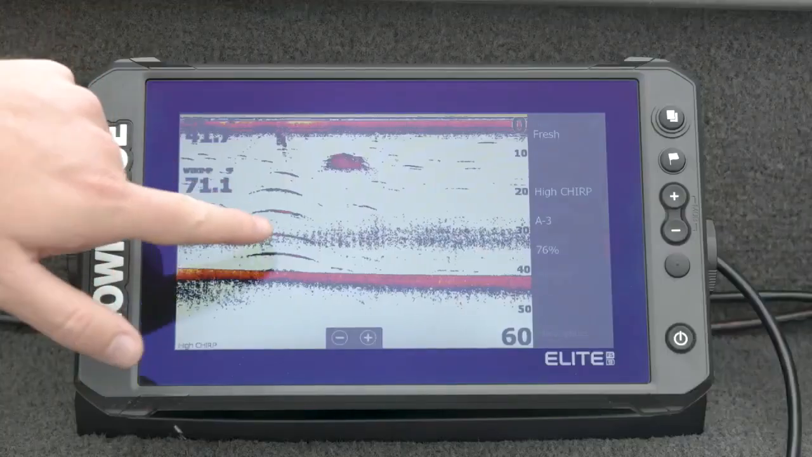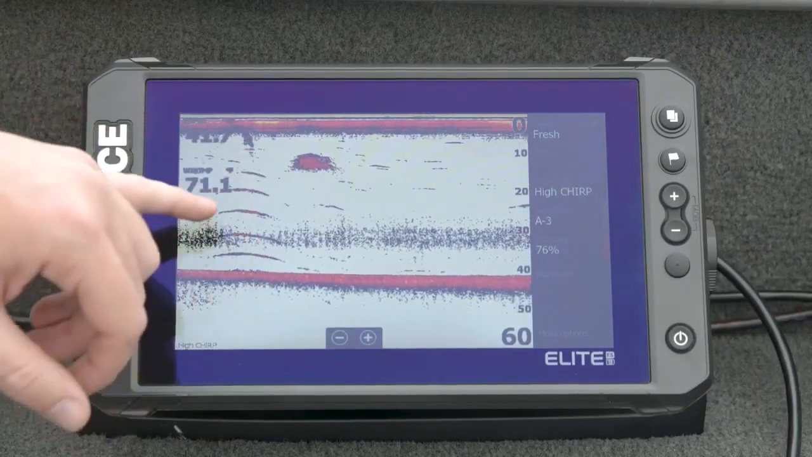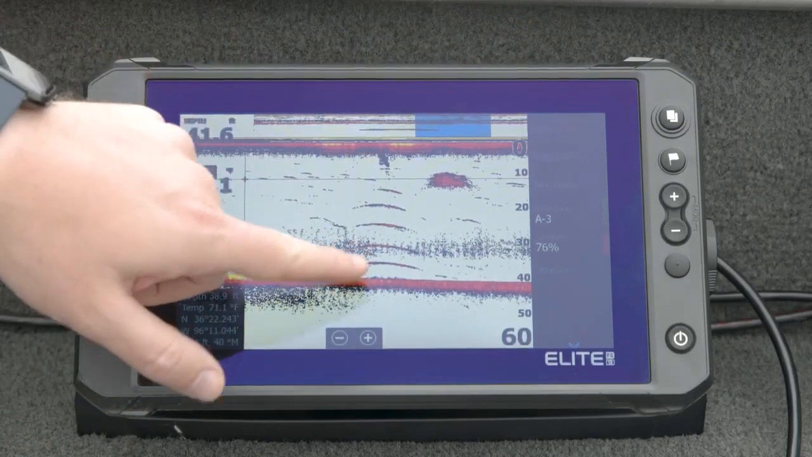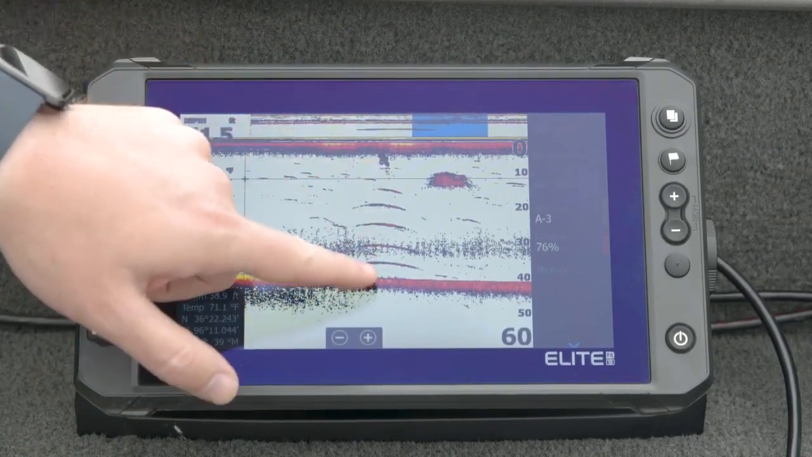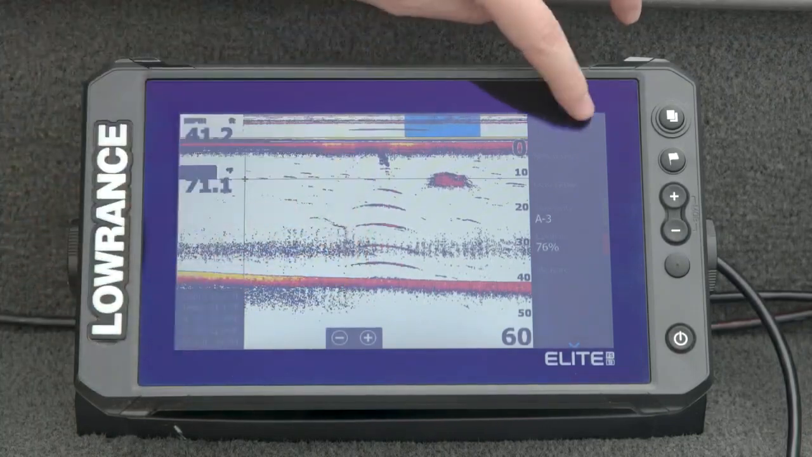But you can see, like Jeremiah was pointing out earlier, all these colors in here. You see the school of bait that's hanging out around them still there. And if we keep it on screen, back up a little bit, you get really nice definition on all of these, between all 5 sets of tennis balls. This is on high chirp.